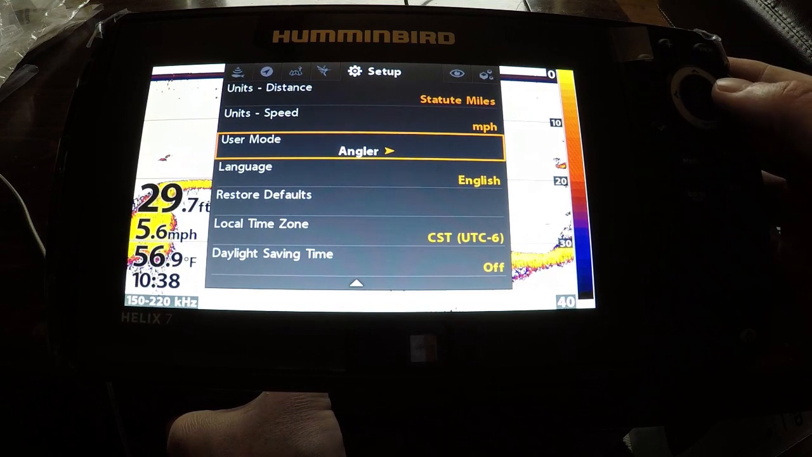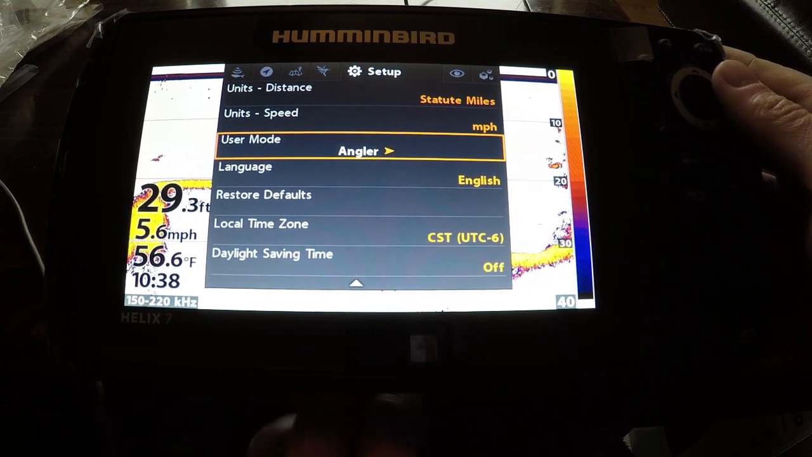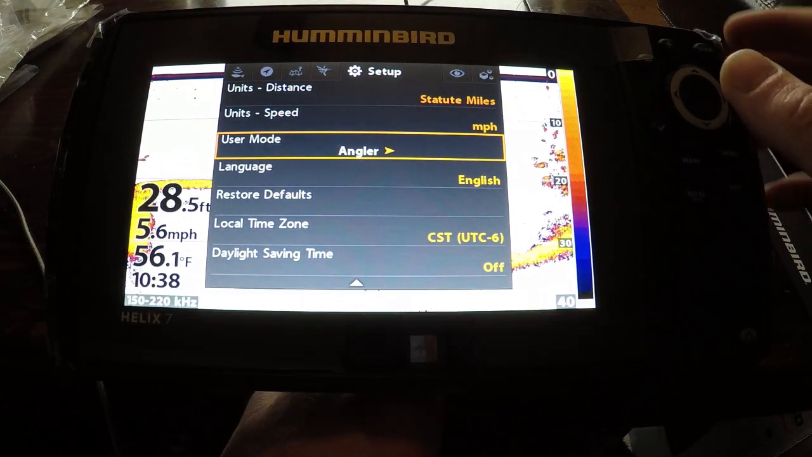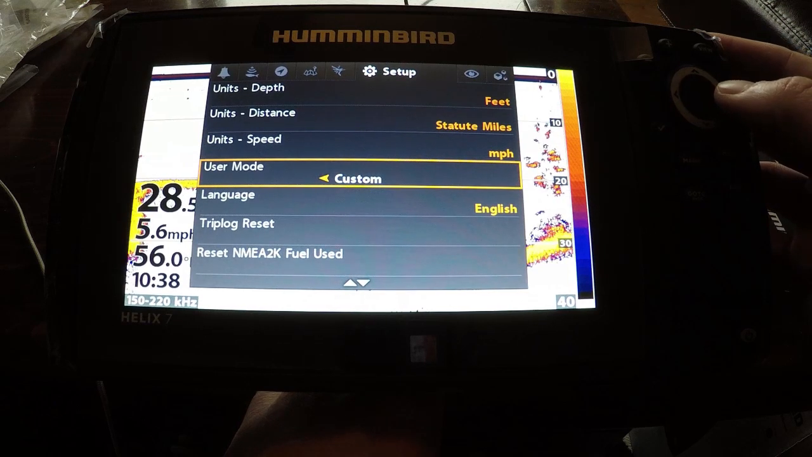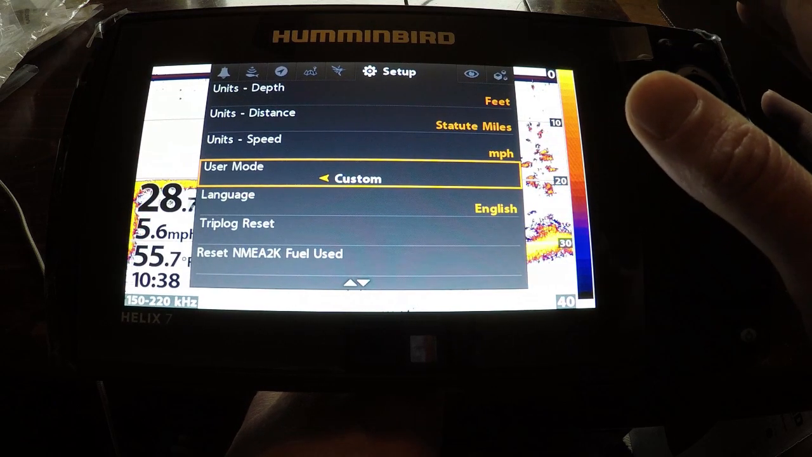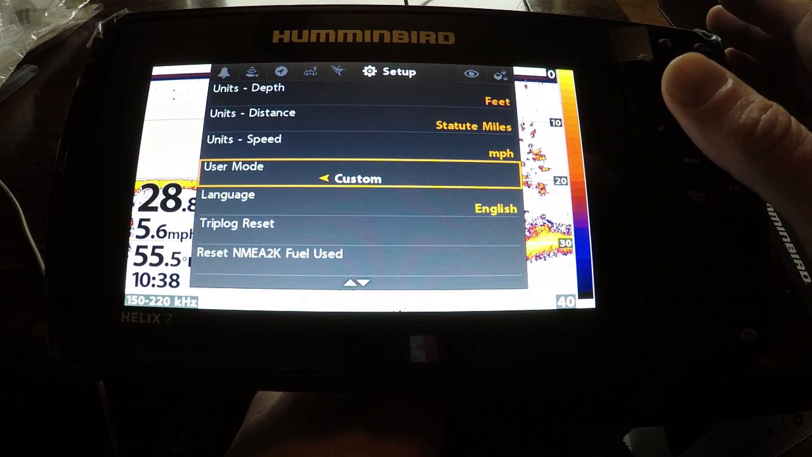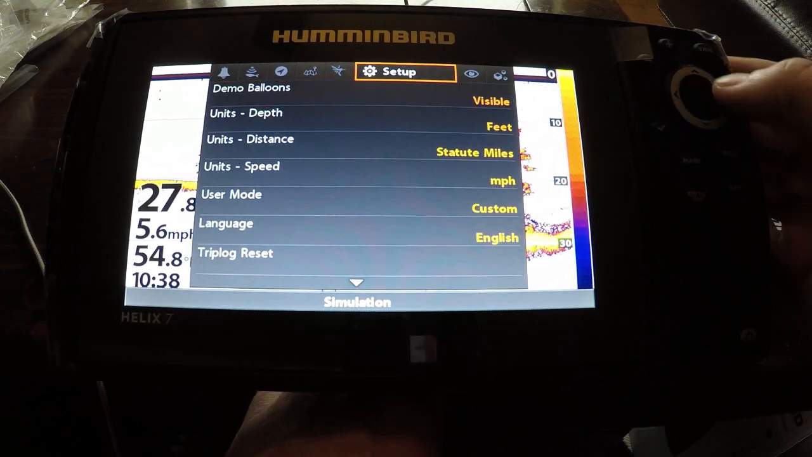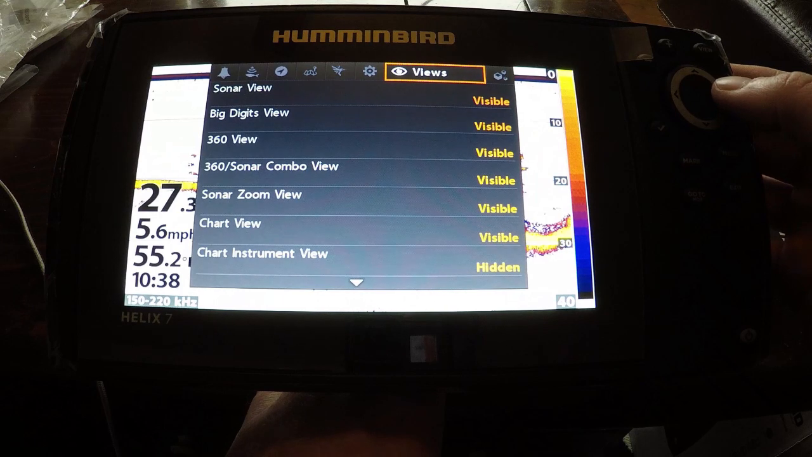Now, user mode. There's going to be something here that we can probably do a future video on, and I probably will, but it has angler mode and custom mode. I like mine on custom mode. It gives you more features and just a little bit more dynamic to what you can do on this unit.